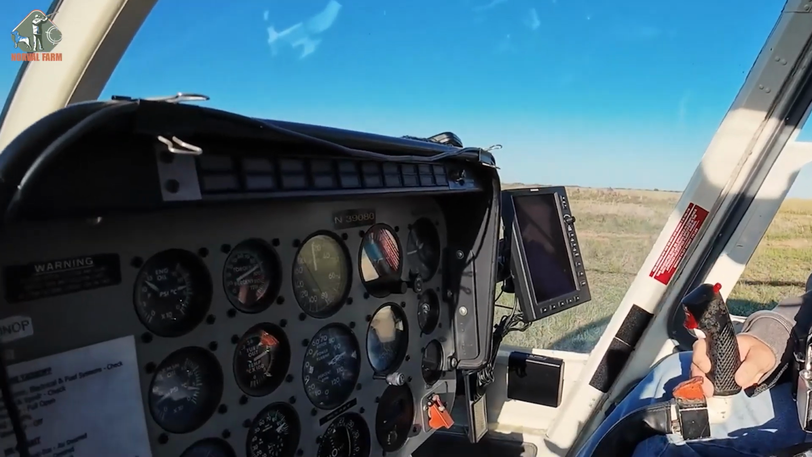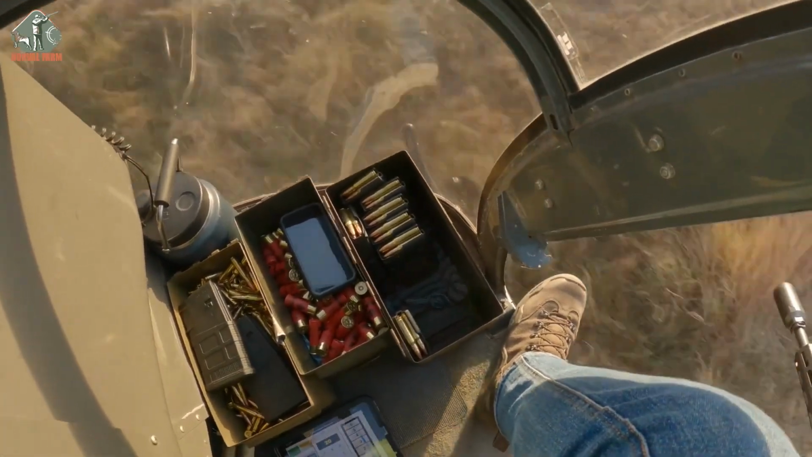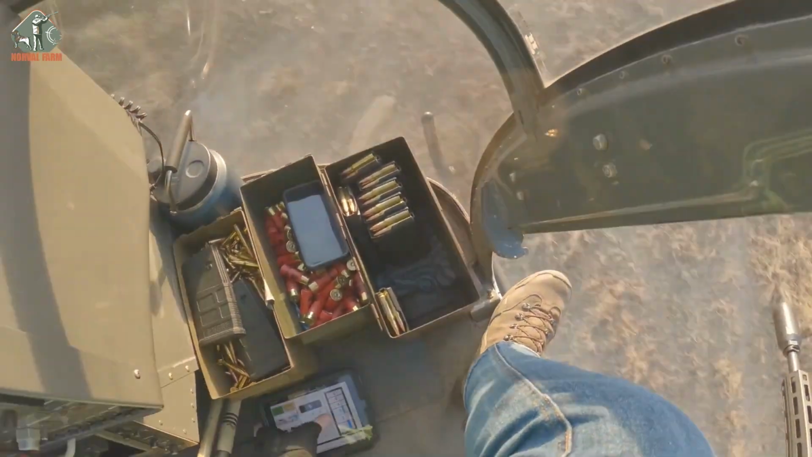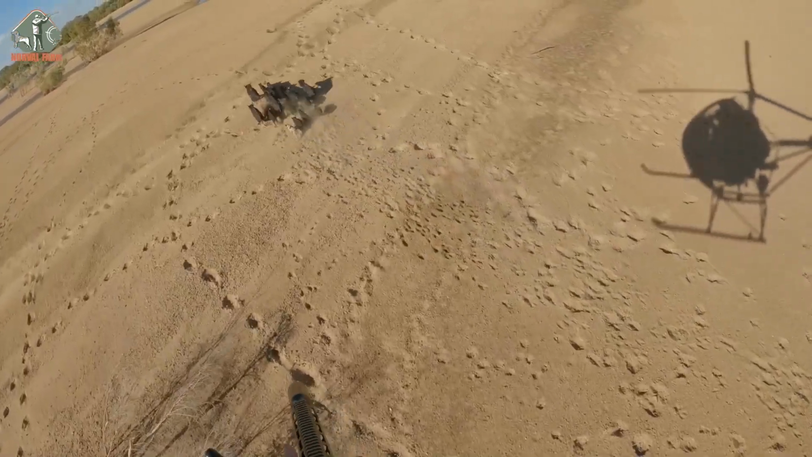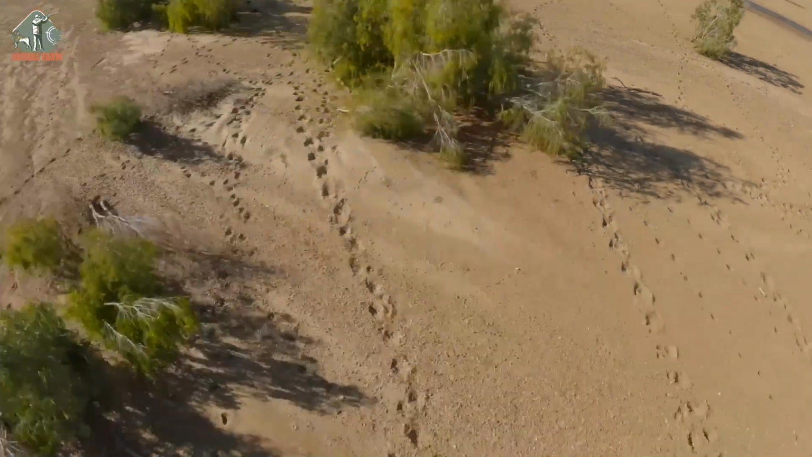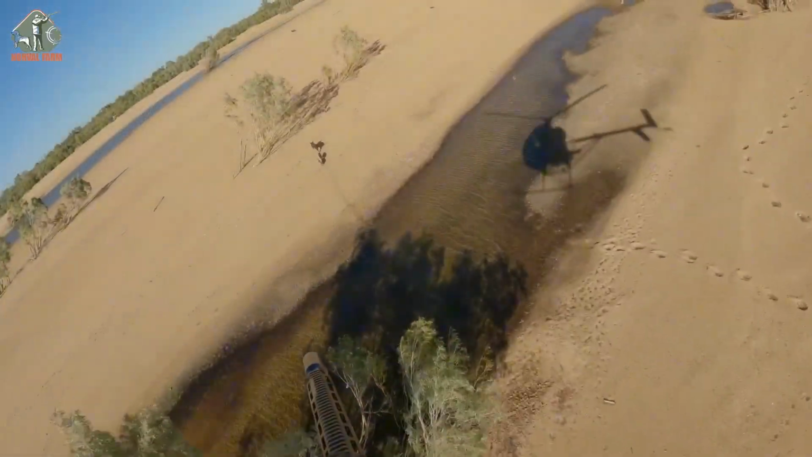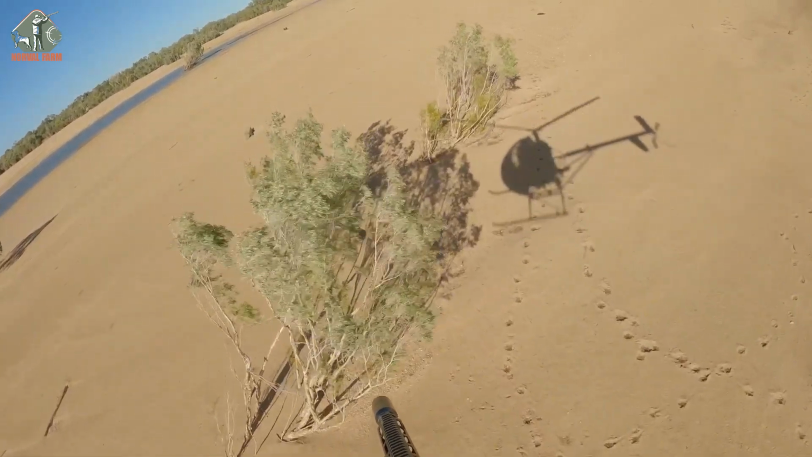Over the horizon as we lift off. The helicopter gently vibrates as it carries us into the sky. Only a few minutes into the flight, we spot our first target. A herd of large, fat boars are charging ahead at breakneck speed. They zigzag constantly, but their hoof prints in the sand betray them, revealing every movement.